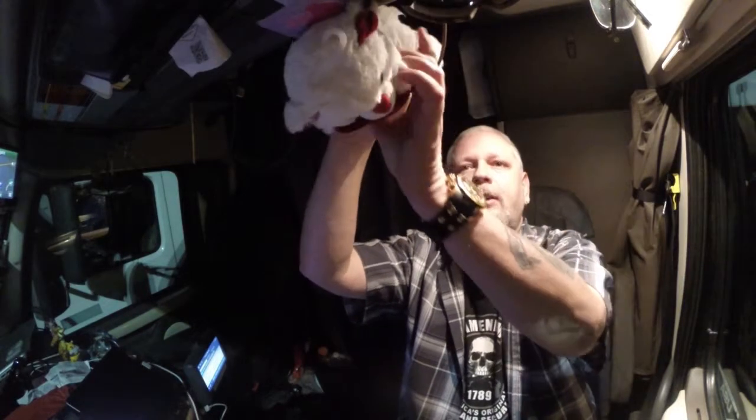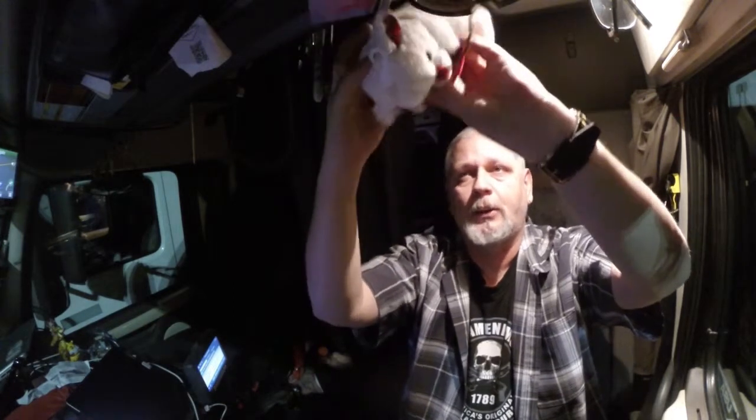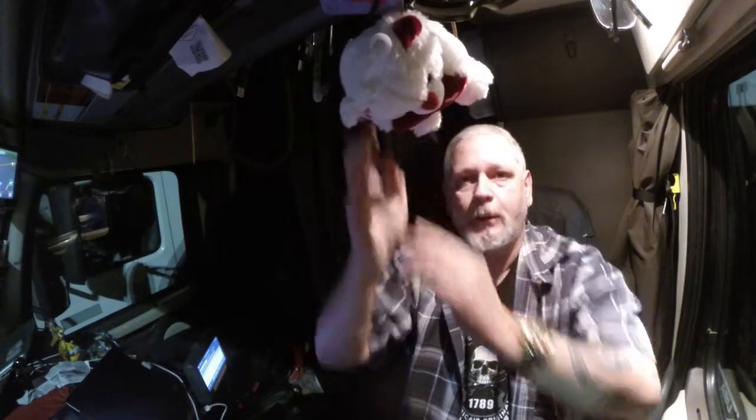Little bear you see right here? This one. Hopefully you can see it. I've just got him tucked up here right now to keep him out of the way. Whoop, that ain't out of the way. Alright, got him tucked up there to keep him out of the way for the moment. Got that from Chris.